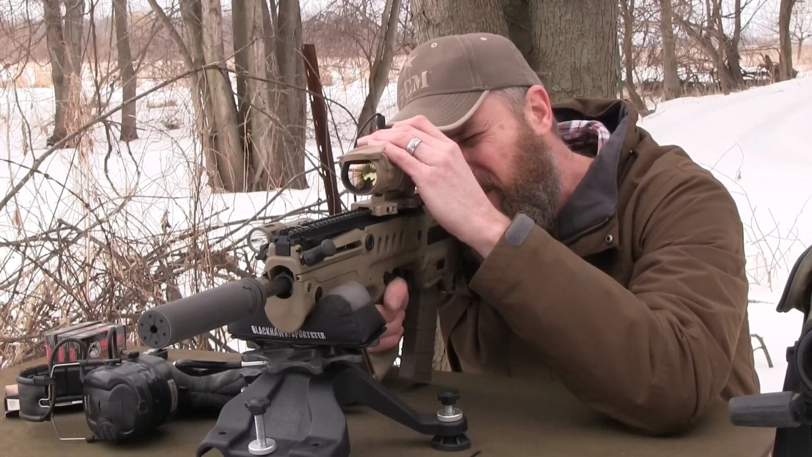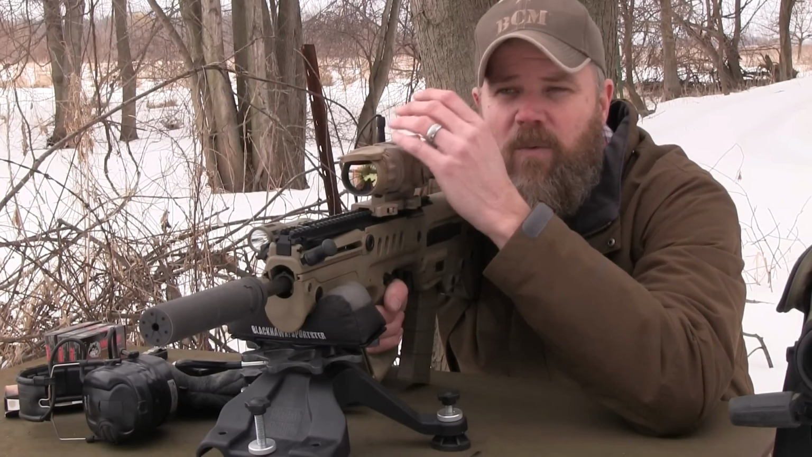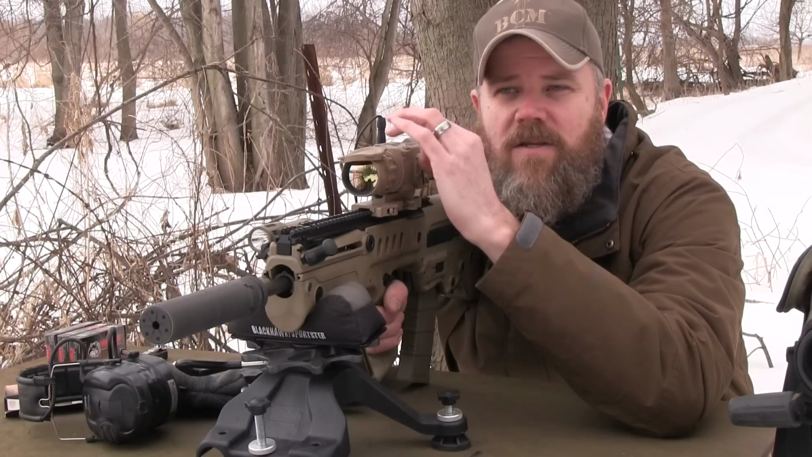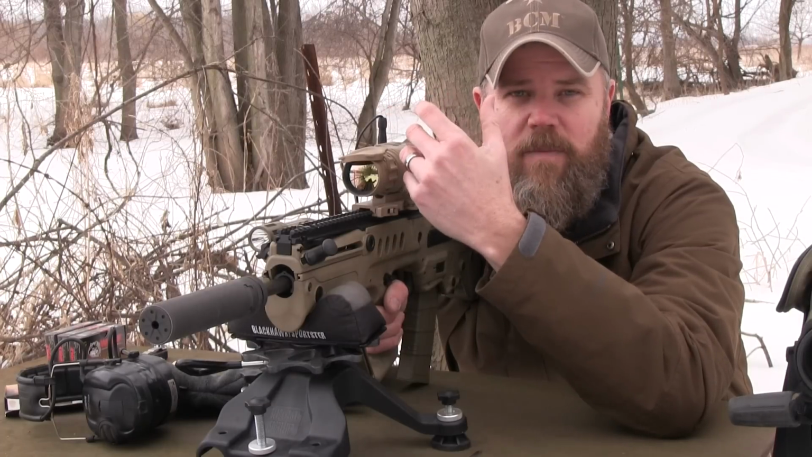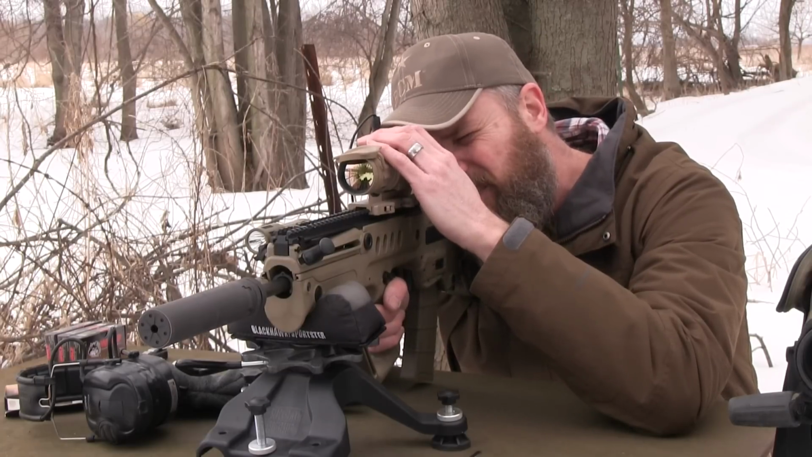Now we're at 4 power. I'm going to bump it up 1 more. That puts us at 8 power. You can see the resolution goes down. We're not really magnifying the image. What we're doing is digitally zooming in. So the more you zoom in, the more pixelated the image becomes, which you guys should be able to see in the recording here.